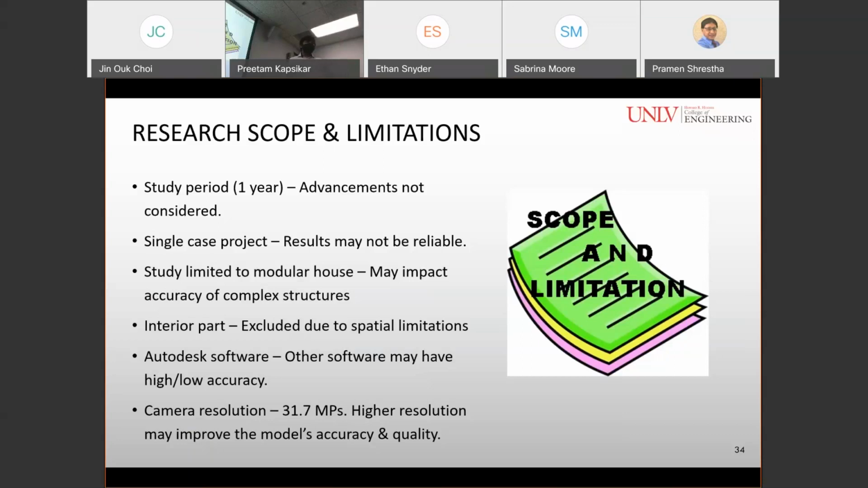The interior part of the structure was excluded due to spatial limitations. We only analyzed Autodesk software. Other software may have high or low accuracy. And the camera resolution used for this study was 31.7 megapixels. So higher specification cameras may have better point cloud accuracy and quality.